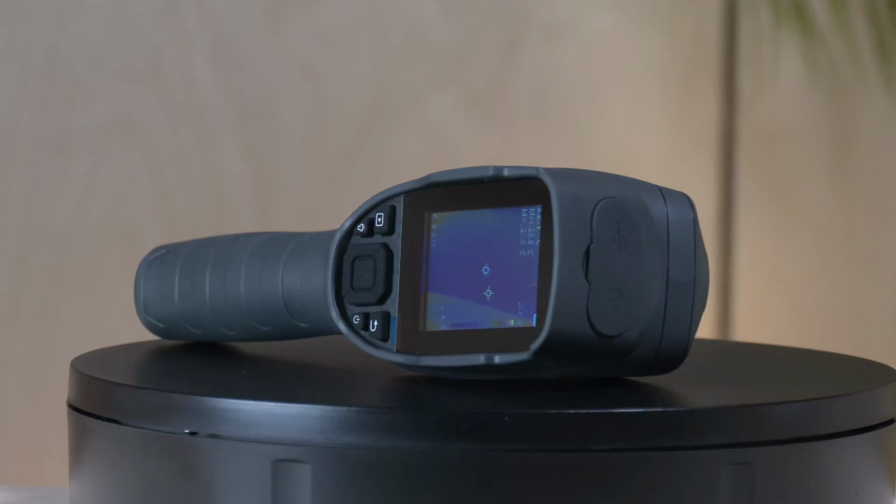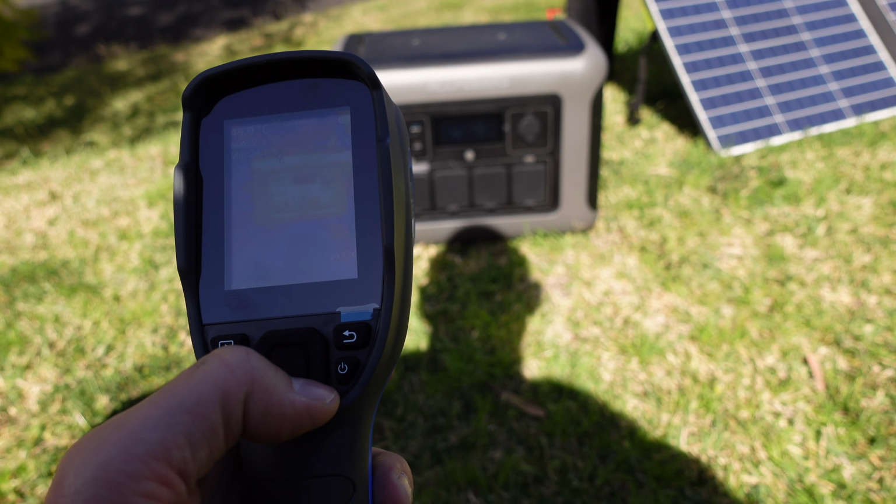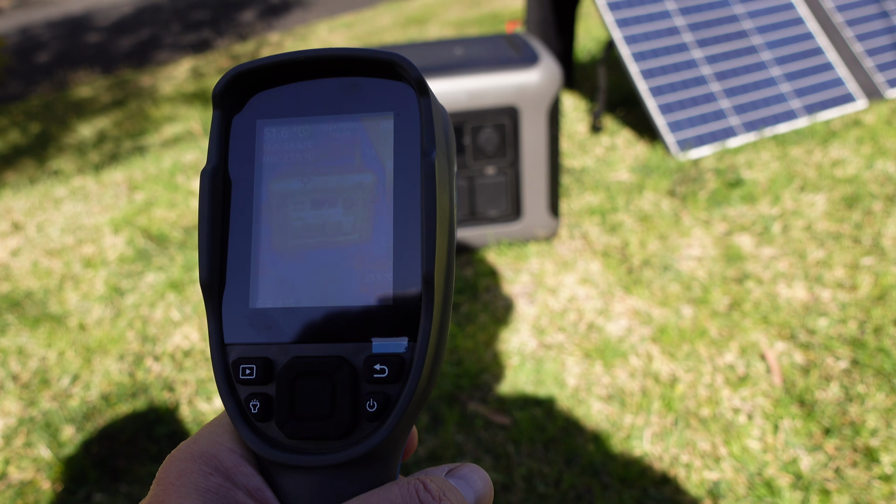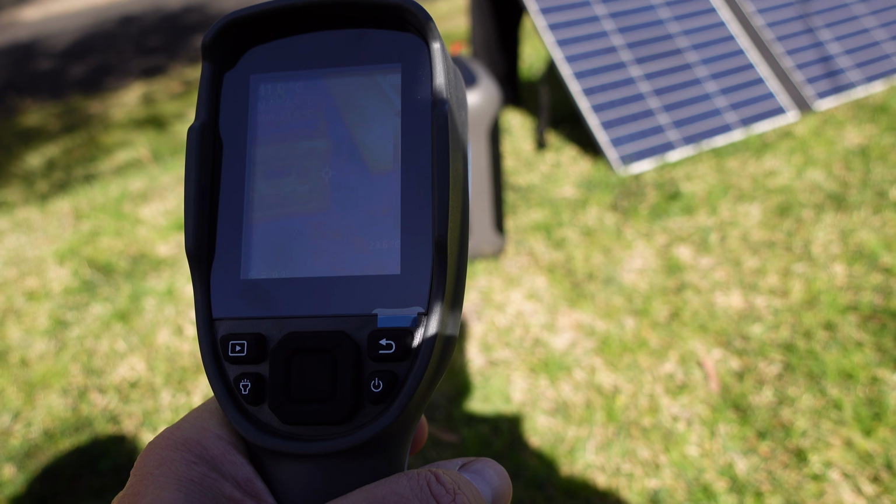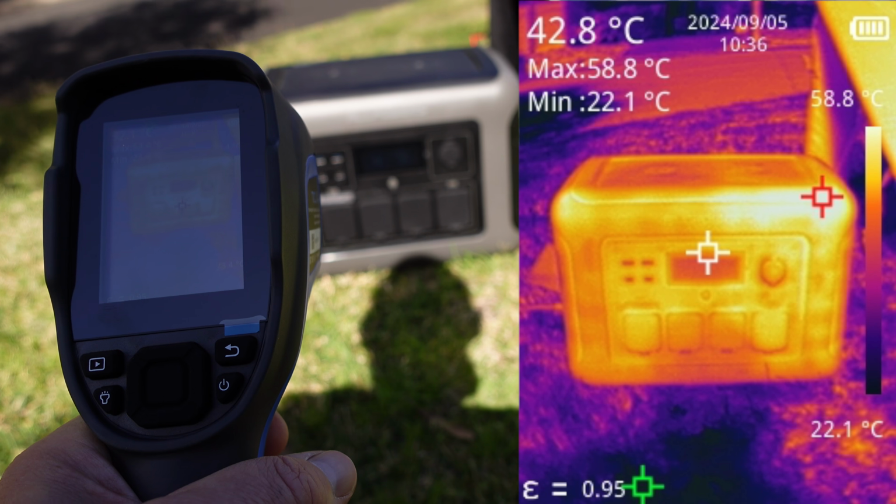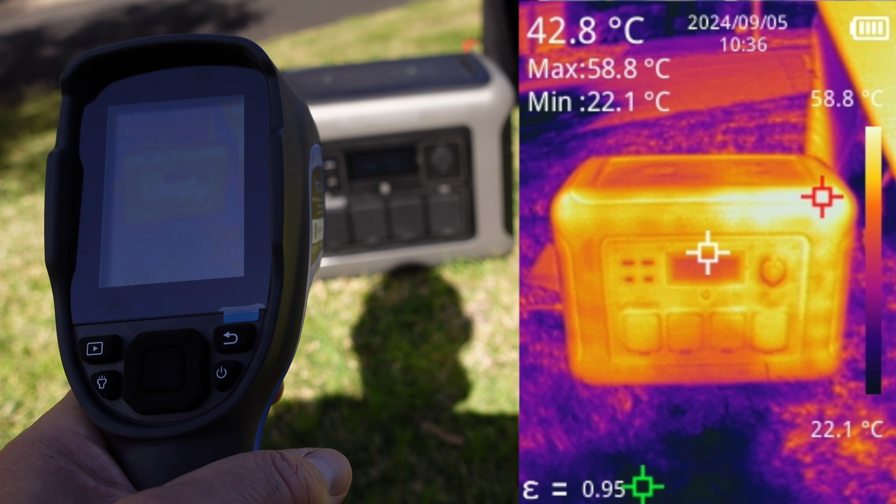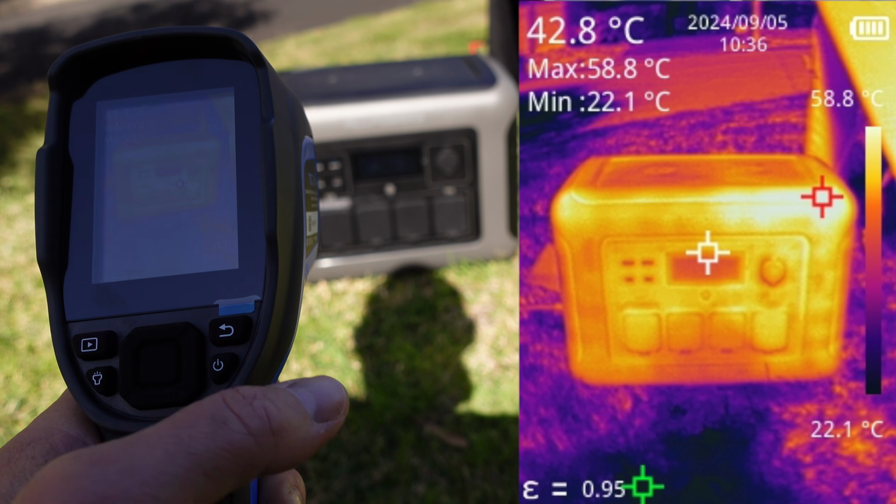These devices detect infrared radiation, or simply put heat, coming from everything around us. It then converts it into an image we can see, showing different temperatures in a color-coded visual. Warmer areas appear bright like red or yellow, and cooler areas show up dark blue or purple.